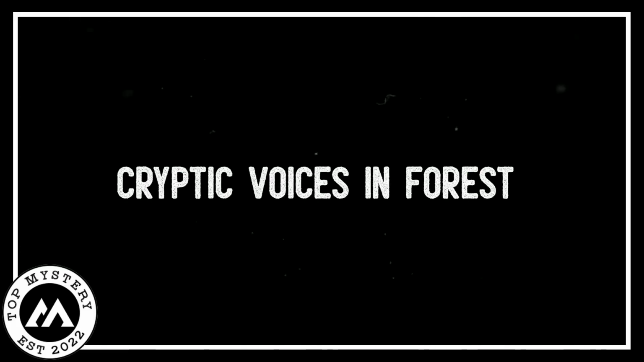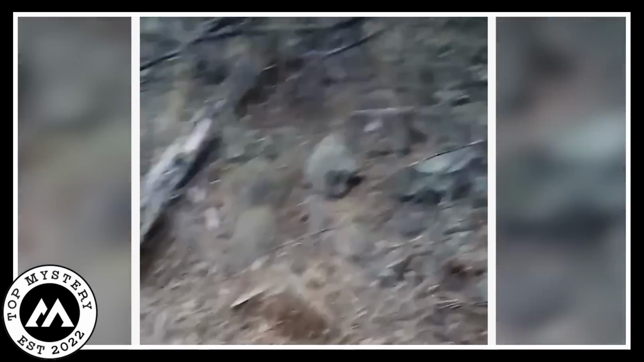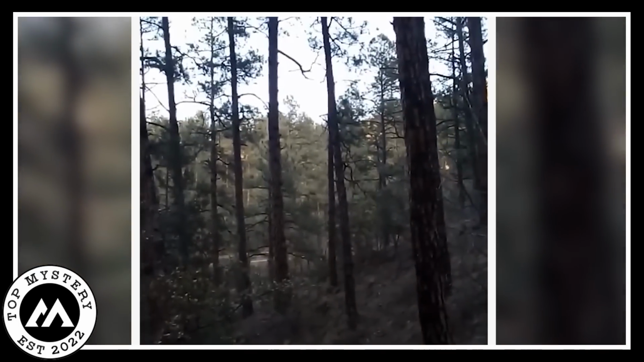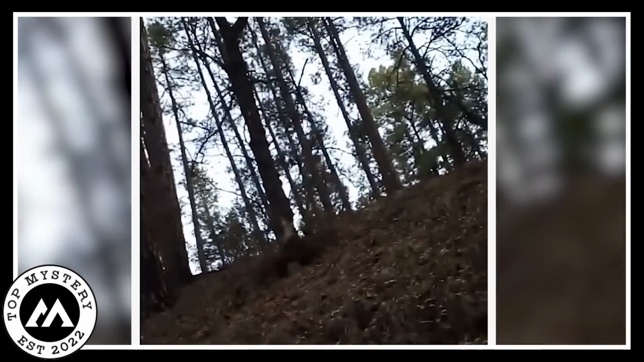Cryptic Voices in Forest. The camera captured an eerie and mysterious scene in a dark forest, revealing terrifying and enigmatic voices emanating from its depths. The source of these sounds remained unknown, but they filled the air with an unsettling sense of dread. As the video continued, the voices grew louder and more unsettling, coming in sporadic bursts.